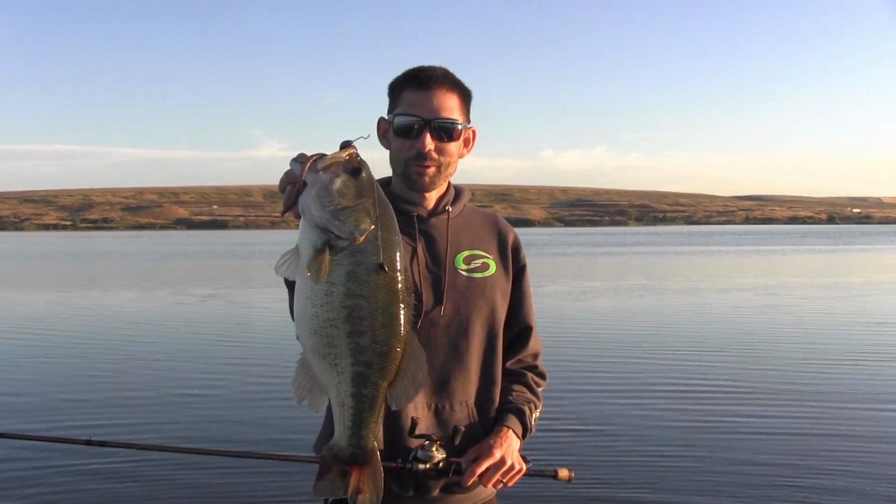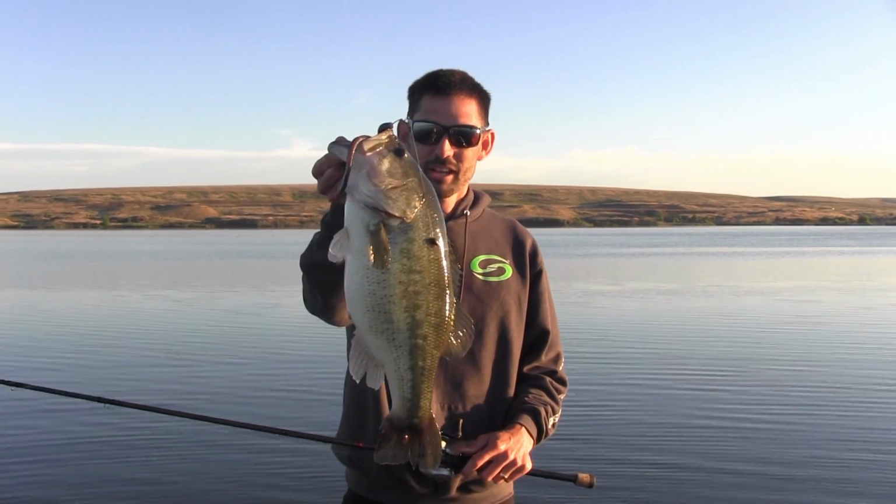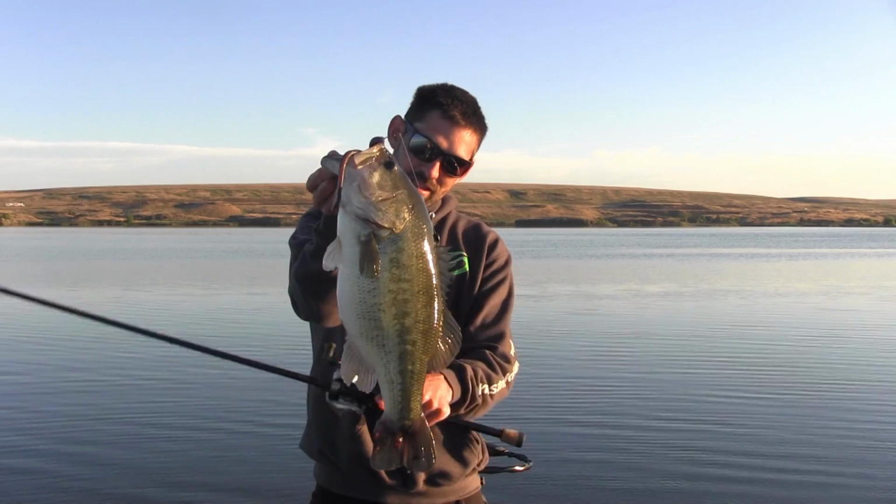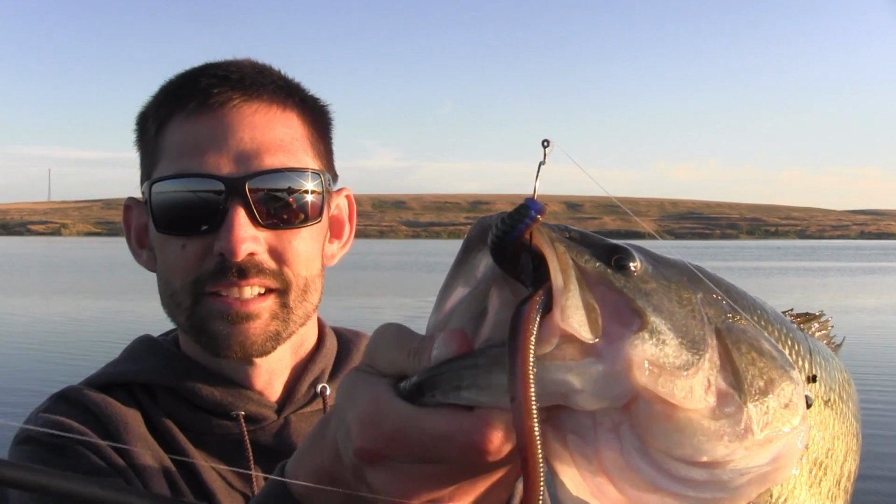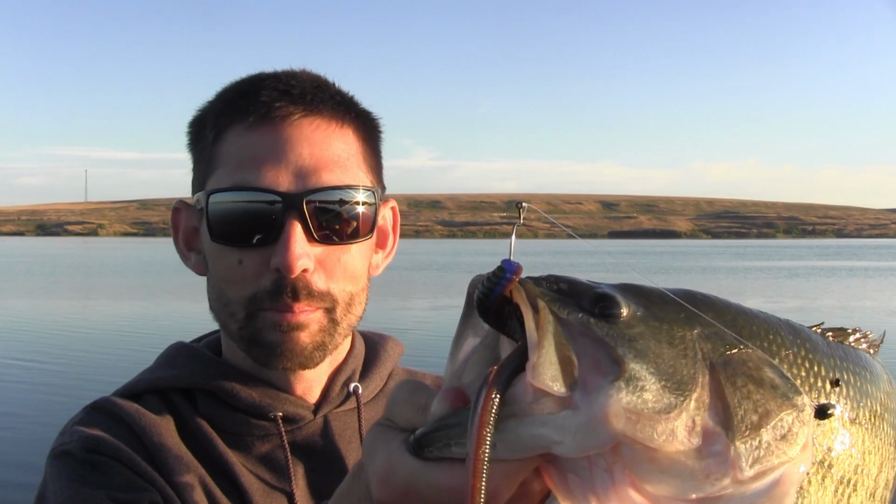You think he wanted that bullworm? Oh, what a giant fish. Wow. Look at that. Right in the top of the mouth. Big old 8-inch bullworm. I'm out here, I'm dragging worms for big post-spawn fish.